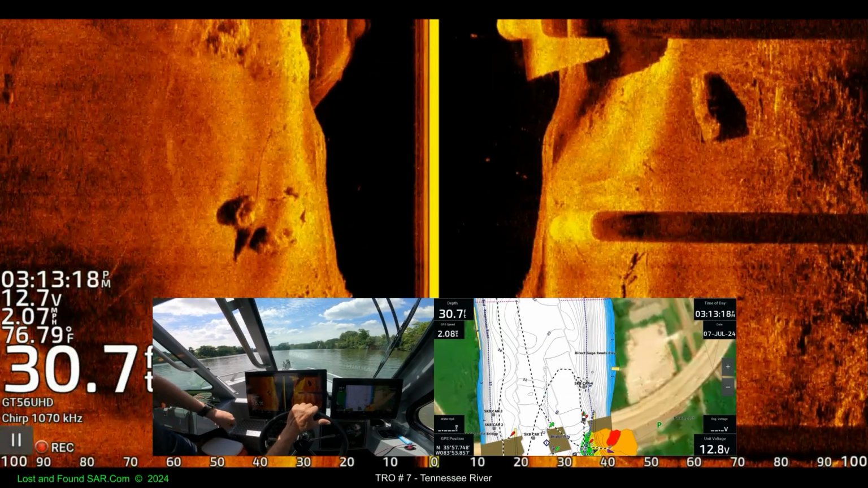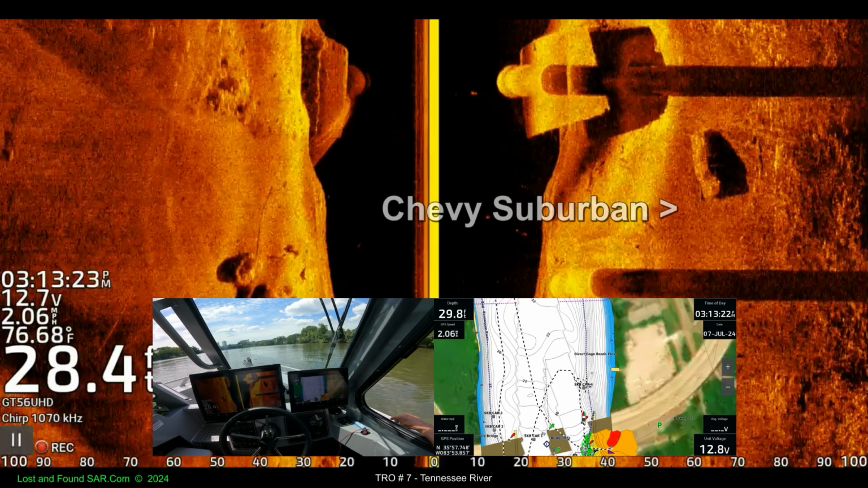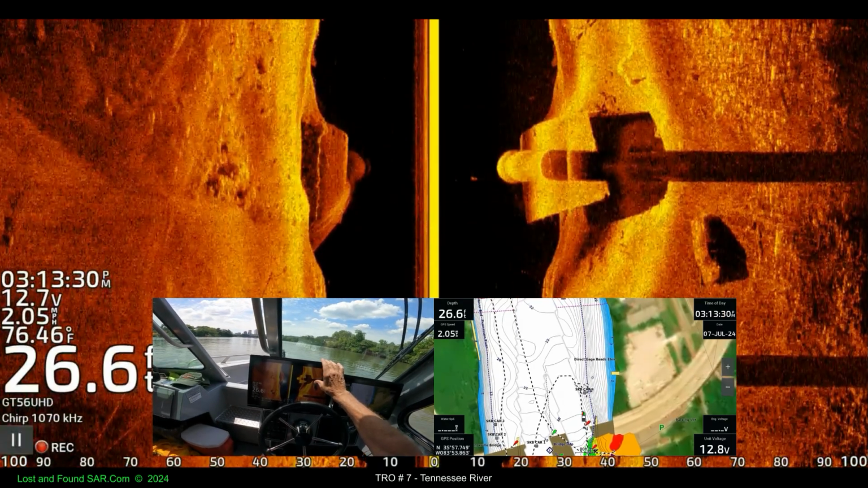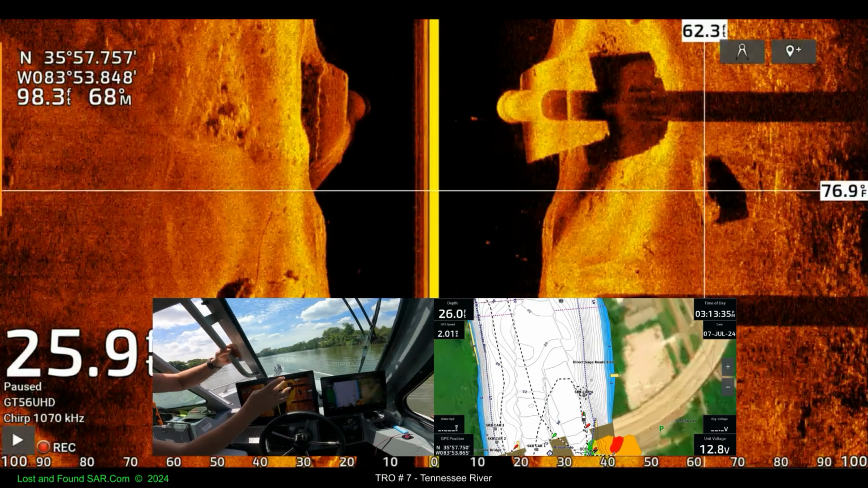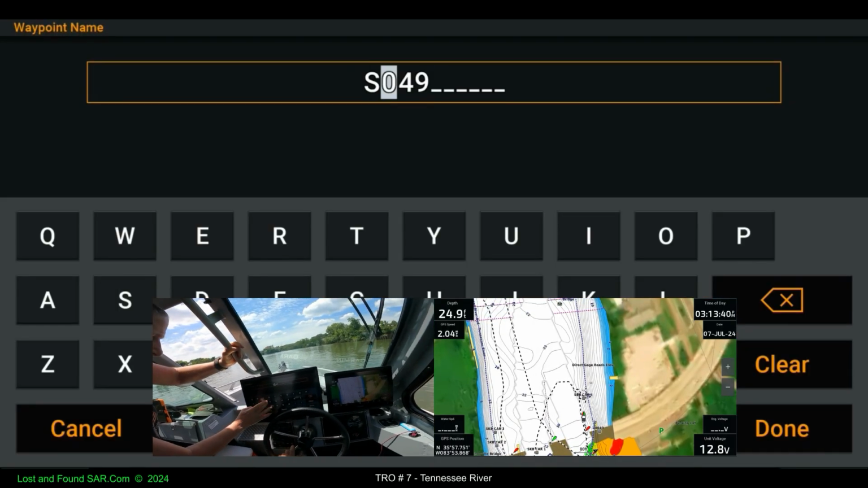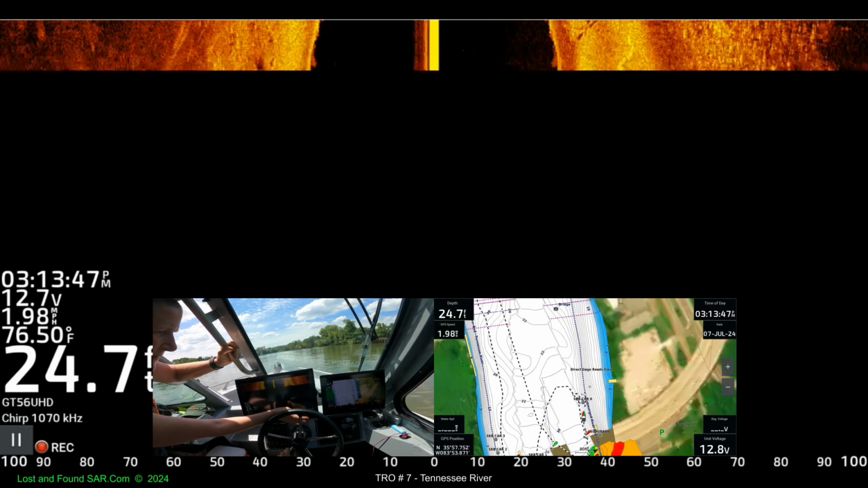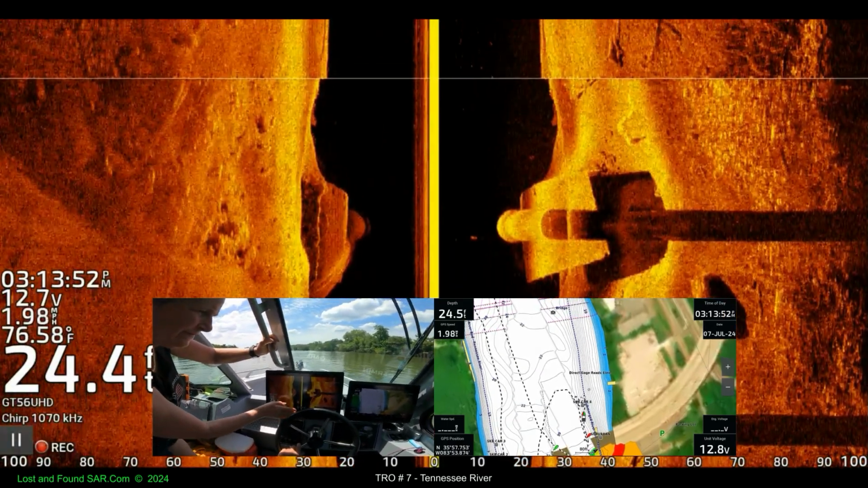And that's that. So we don't have it marked? Do we not have it marked? I don't guess so. There you go. Do it. Chevy Suburban. That was cool. And now there's going to be another one coming up too.